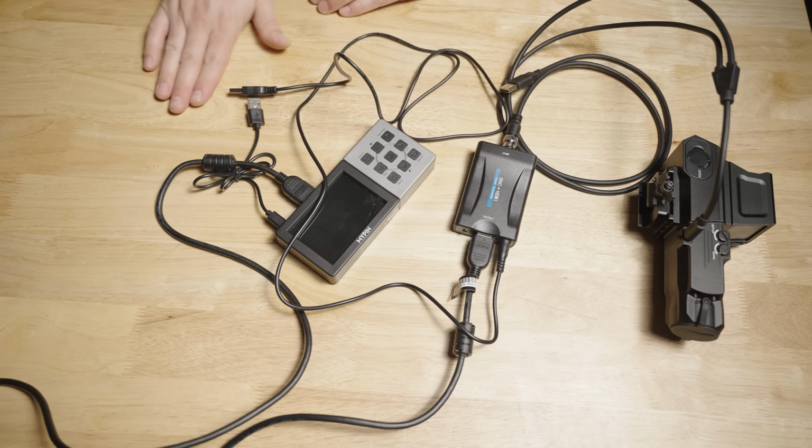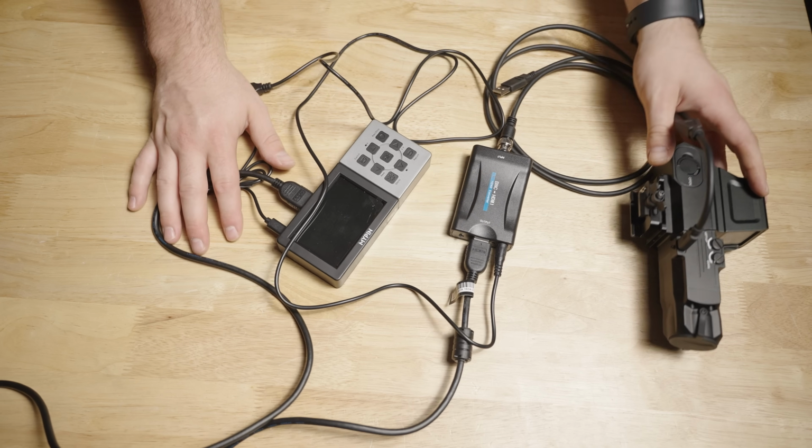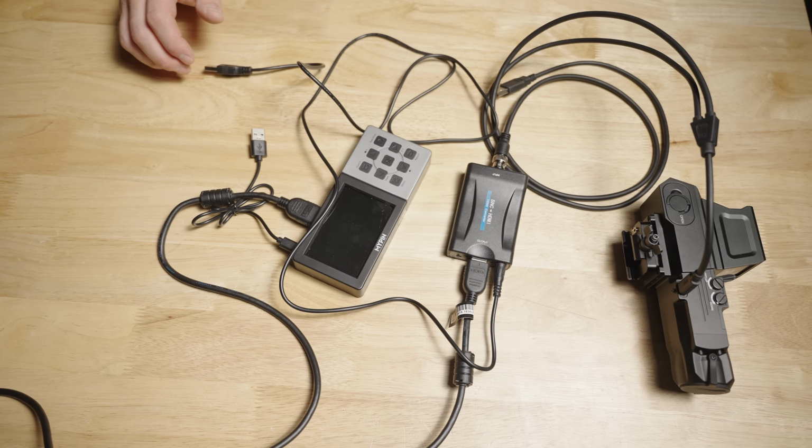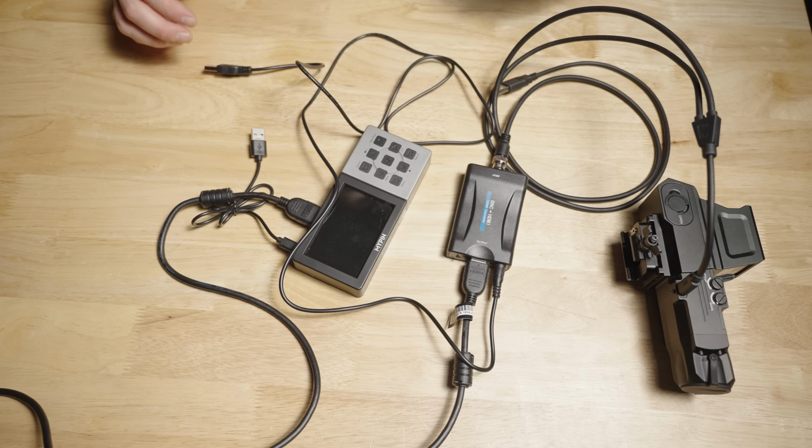So imagine I have a battery bank here. This is all the monstrosity that I had to bring along to the range on the bench rest just to record the video feed. So if you actually want to move around or go hunting, I don't think it's going to be very practical to record video.